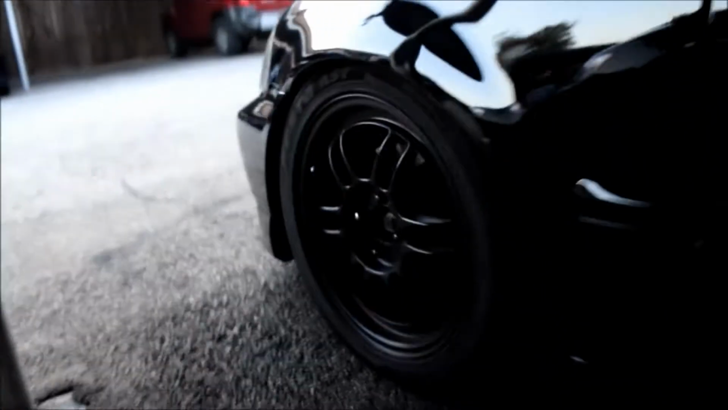It also has some really nice lightweight wheels. I have these Enkei RPF1 wheels, which I love. I got these wheels used, so the tires on them are, you could say, crappy cheap tires. Whenever they go out, I'm going to get some really good sticky rubber.